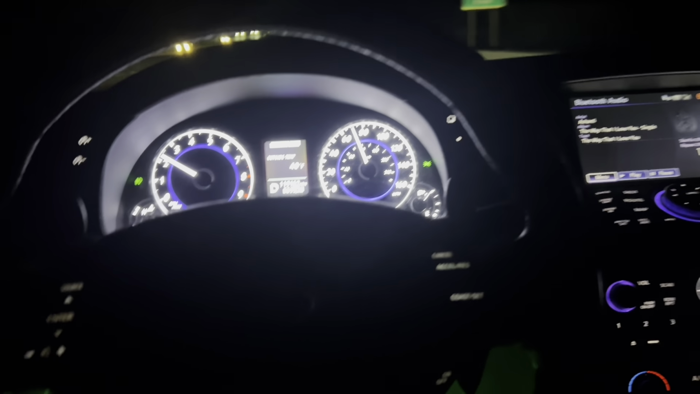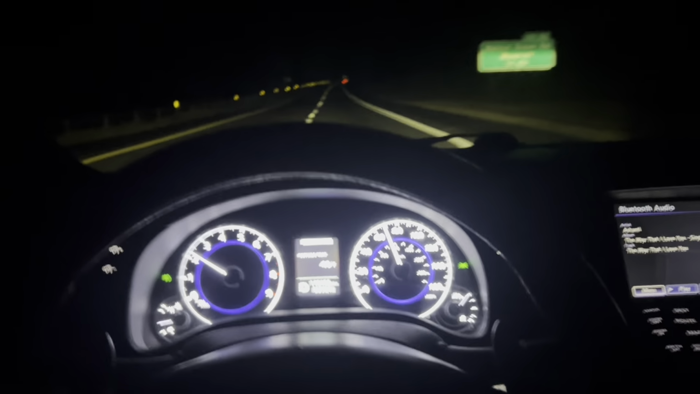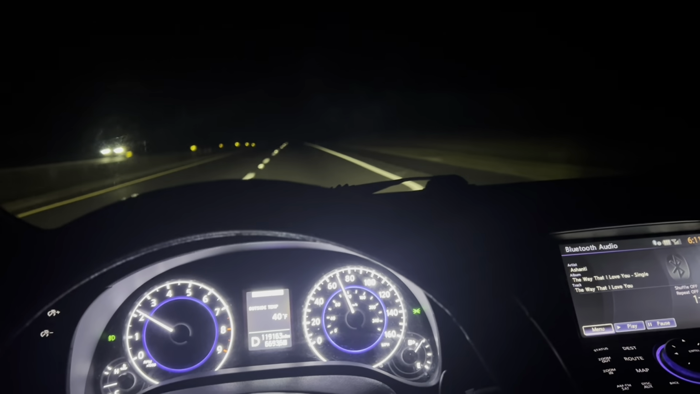I'm about to set cruise control real quick. Let's set cruise control at 70. As y'all can see, I have 119,163 miles on the car. You have a full tank of gas. But this is just a nighttime view of me driving the car on the interstate.